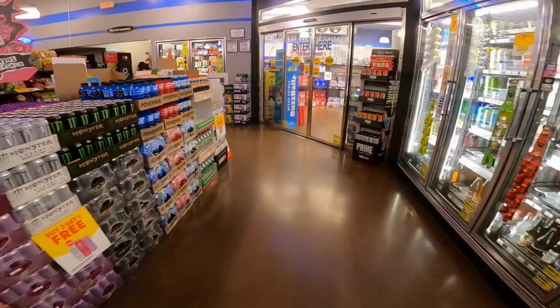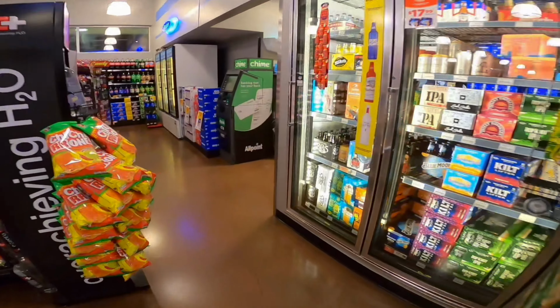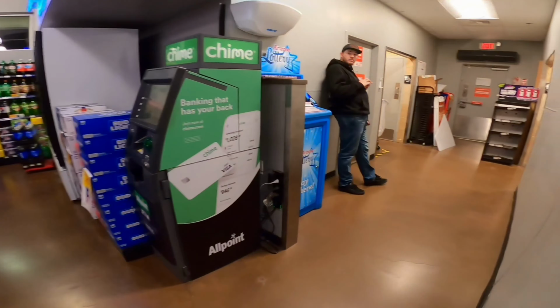A little gas station clip walk. You know what I'm saying, guys? I guarantee you're about to find Rylan running around this corner. Look at the monkey.